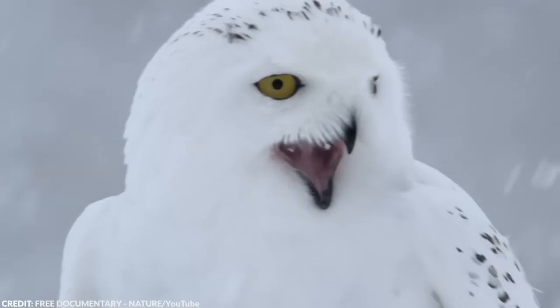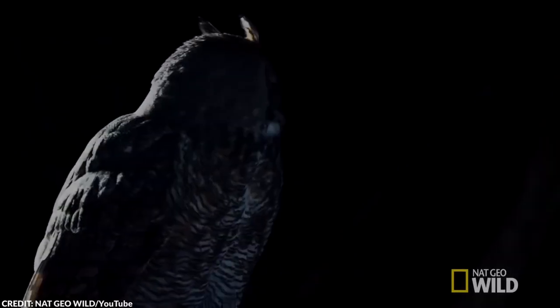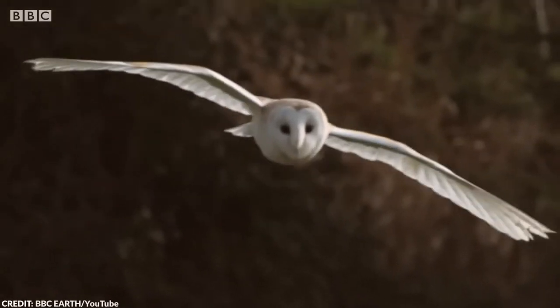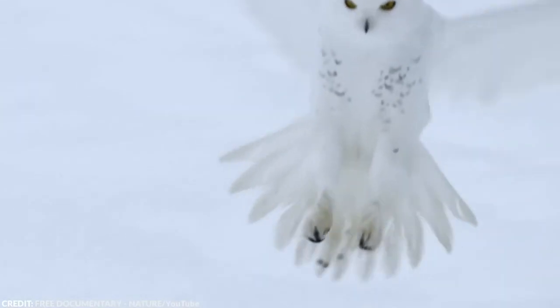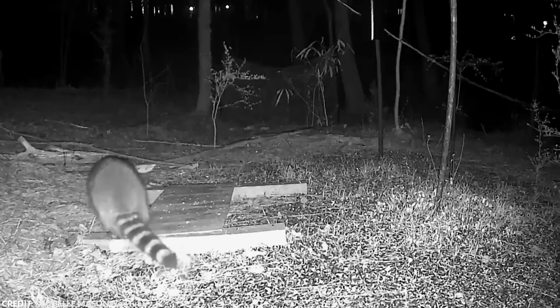They can't actually move their big eyes, but they easily compensate for this limitation because their flexible necks can turn up to 270 degrees. That's pretty impressive, and a little bit creepy. Owls prey on different types of small animals, and one of them is the raccoon. So this feeding creature might actually be in danger. Whose shadow do you think this was? Do you think it belonged to an owl?